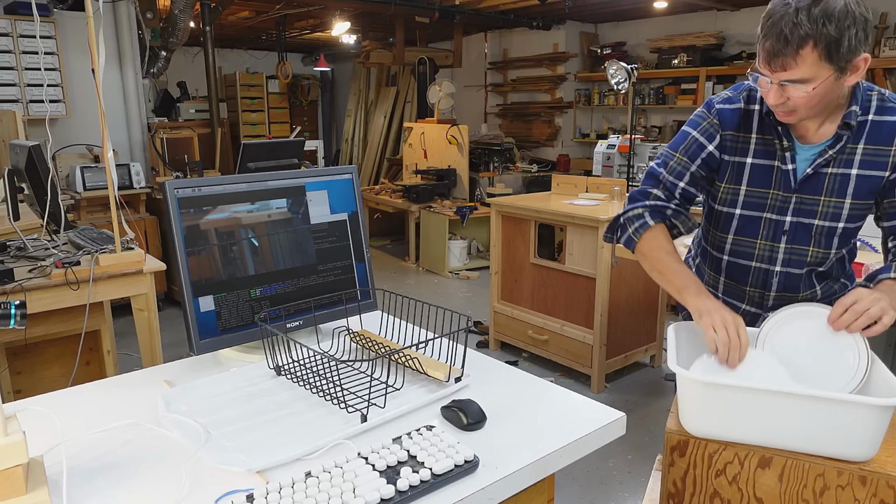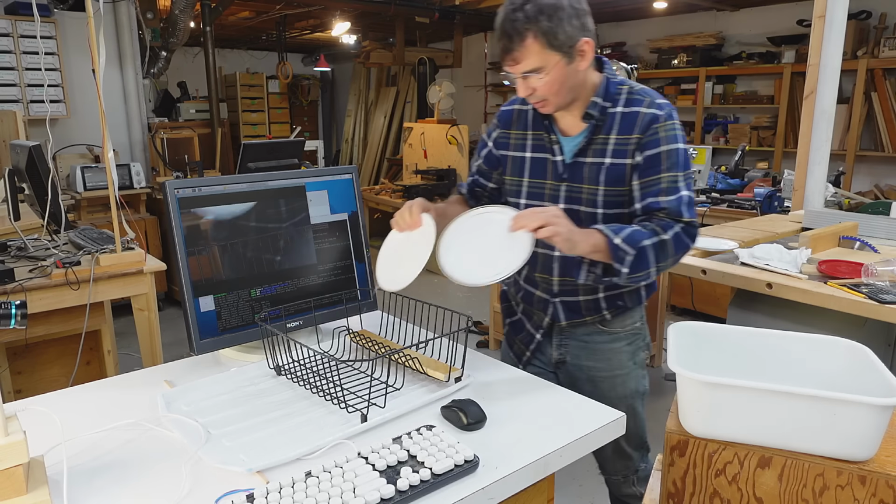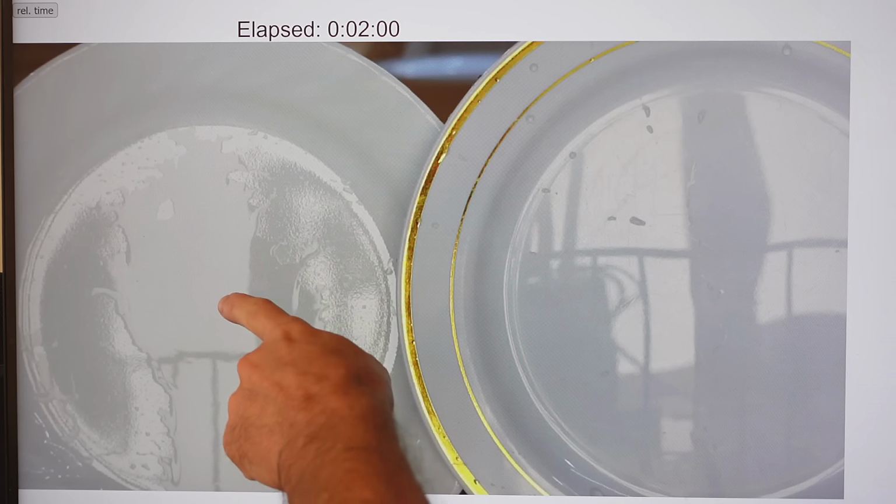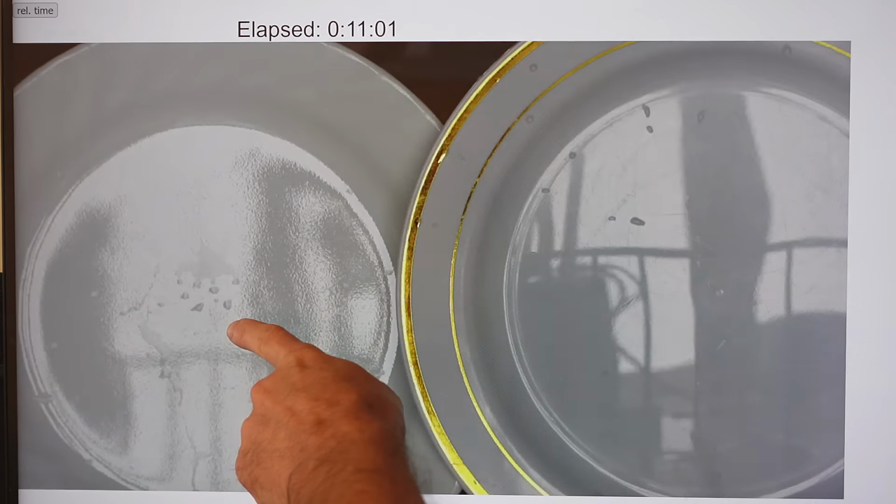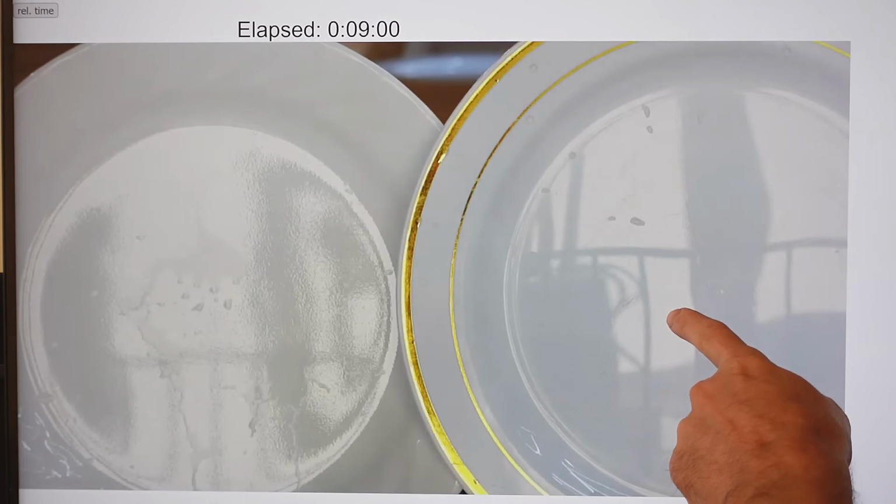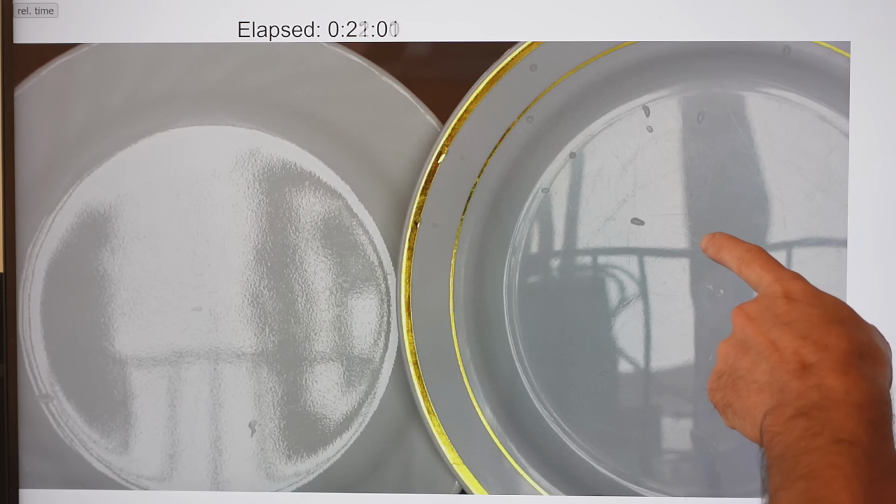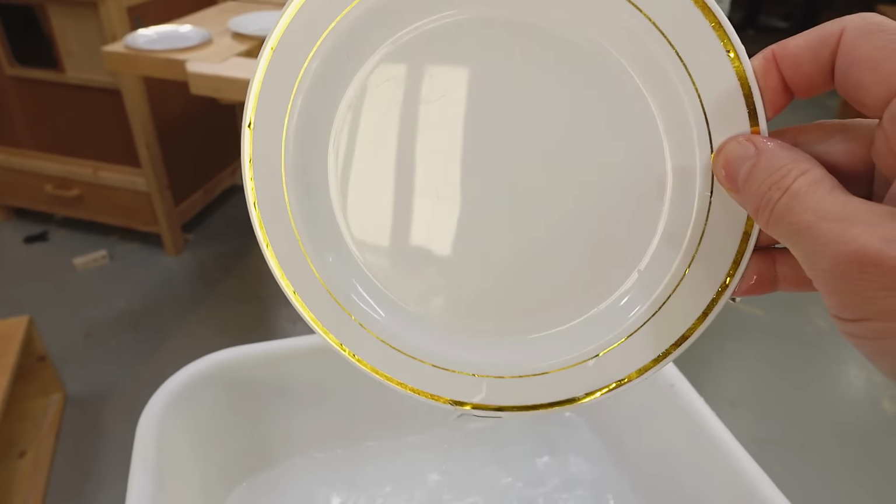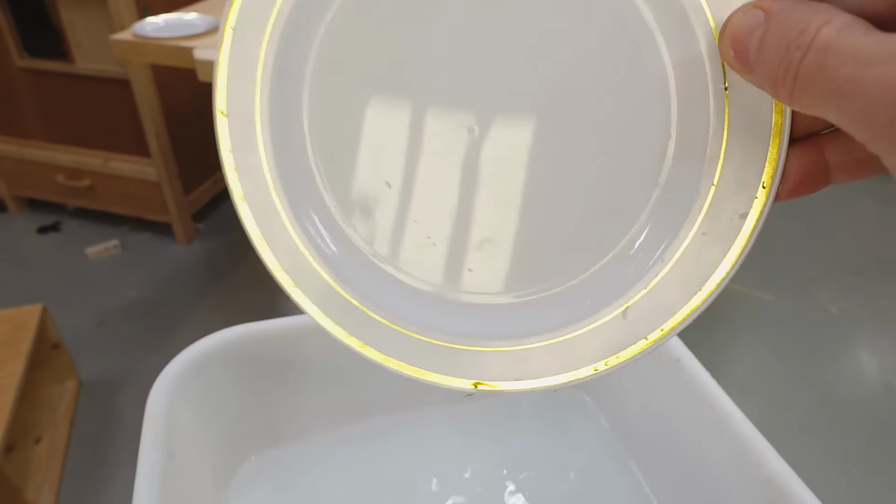But my impression is that the difference is more dramatic than that, so let's just try it with dishes in a dish rack. And scrubbing through that time lapse, we can see the water kind of runs off the ceramic dish in the first 16 minutes or so, whereas on the plastic dish, we have a few drops, but basically the water kind of slid off the dish before I even got it into the rack because it's hydrophobic. So at least initially you could say that the plastic dish dries way faster because the water all just kind of slides off of it before I even get it into the rack.